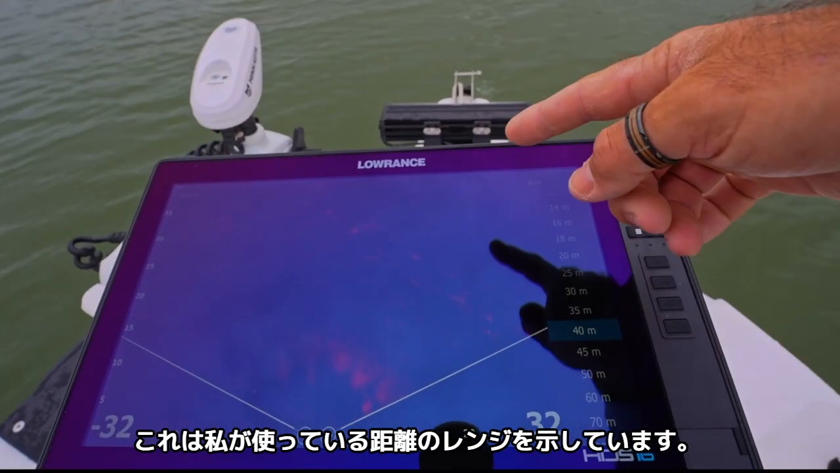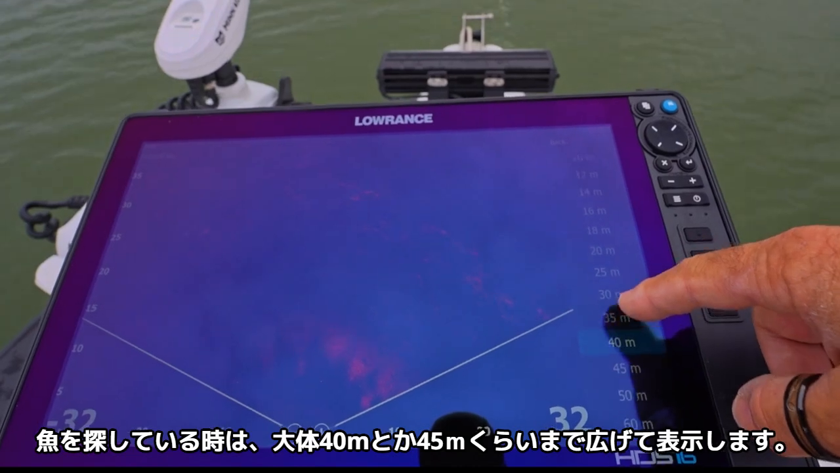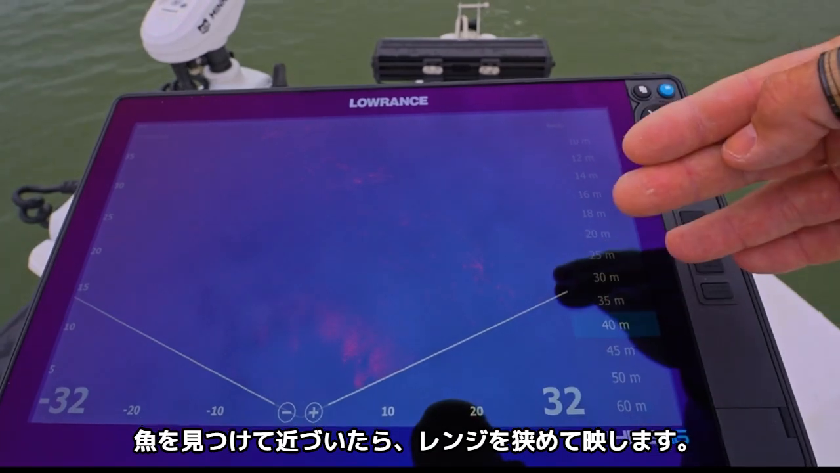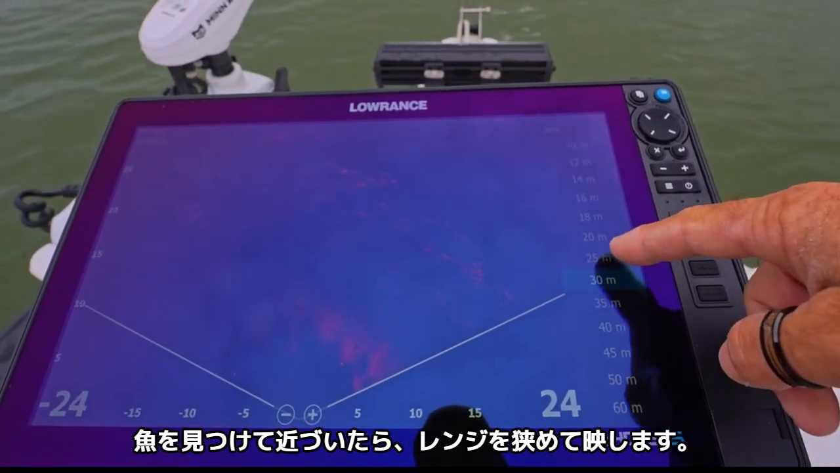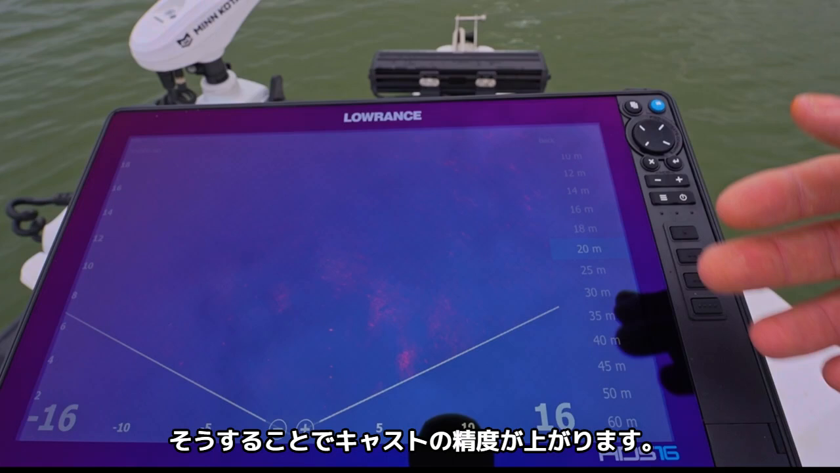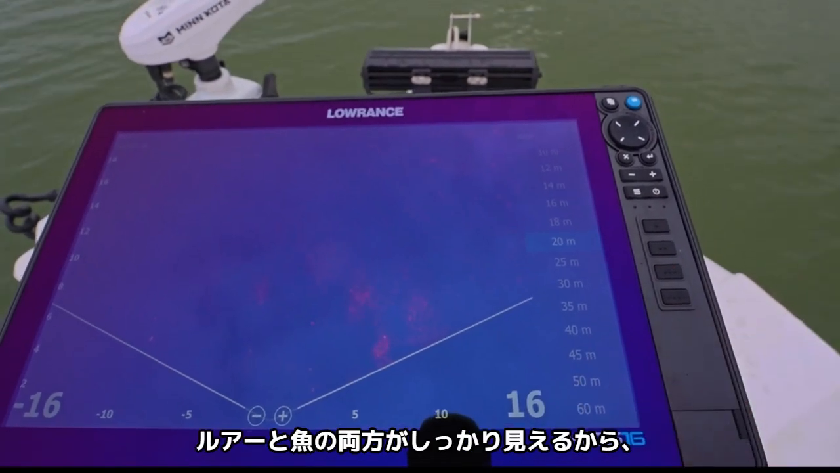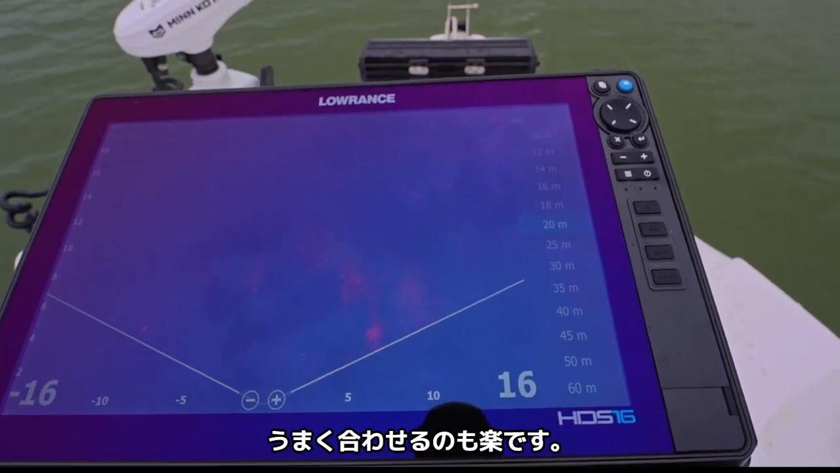Lowrance's Active Target 2. So straight away you'll notice these numbers on my sidebar. That's your distance ranges that I'm using. When I'm looking for fish, I might run it out as far as 40 meters, 45 meters. Then as I find fish and I move closer to them, I'll draw them in closer. That makes sure my casts are more accurate and I can see my lure and I can see those fish and get the two to meet nice and easily.